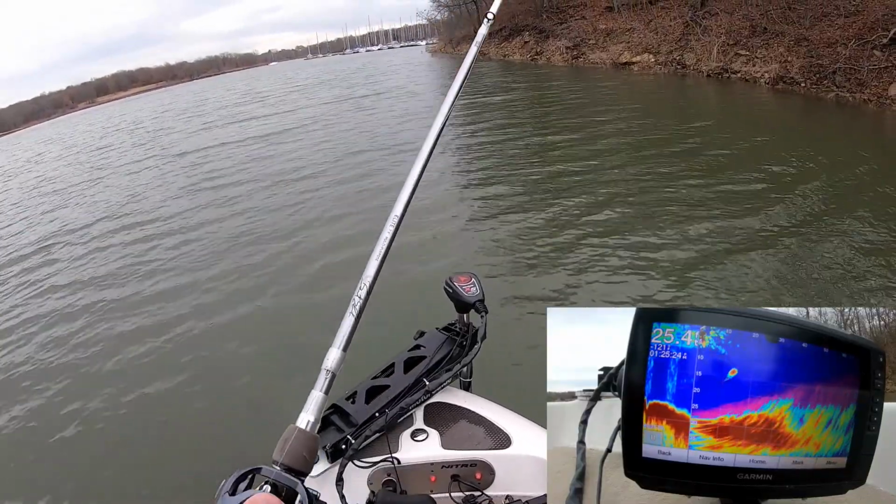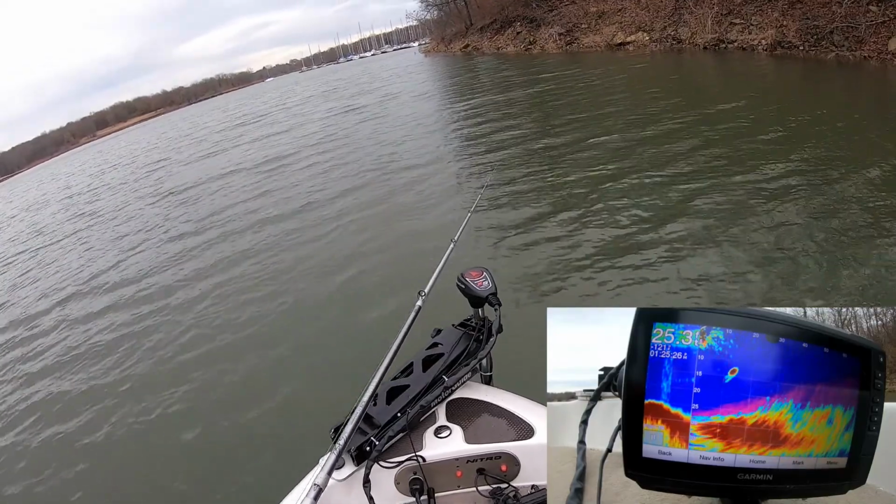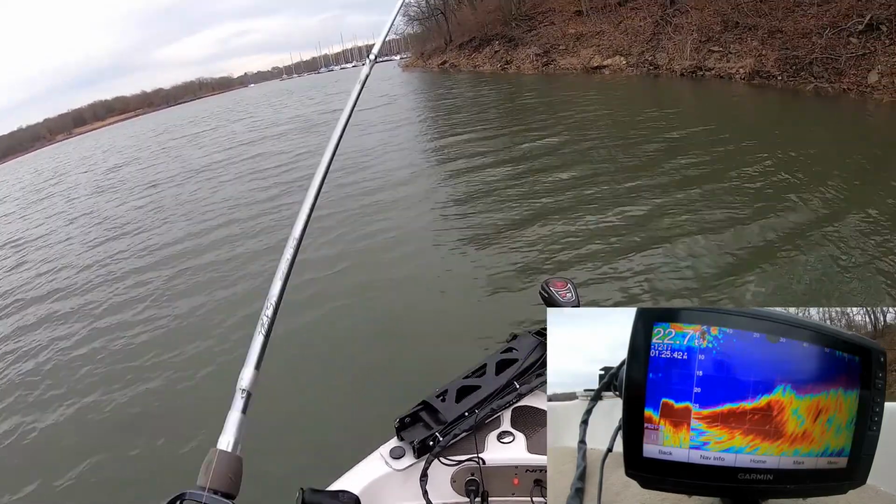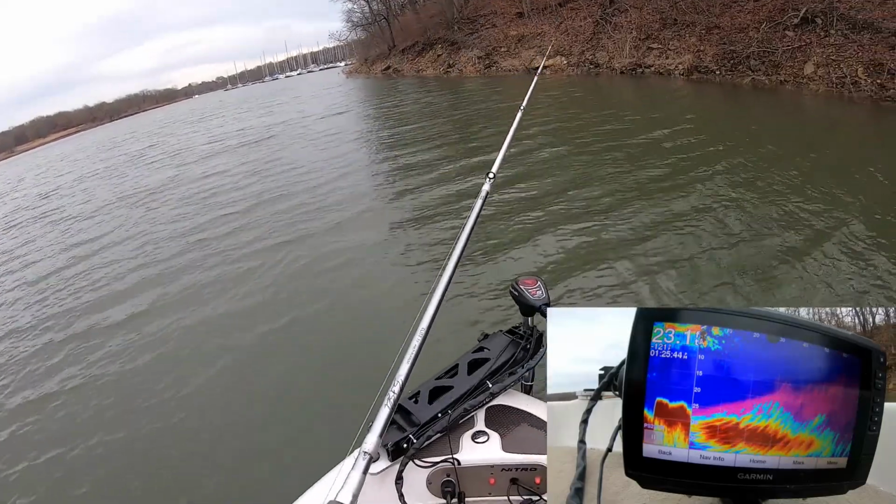Looks like there's a fish on the screen too. I don't know why he'd be suspended so high up though. Alright, let's move to the bigger brush pile that's behind us.